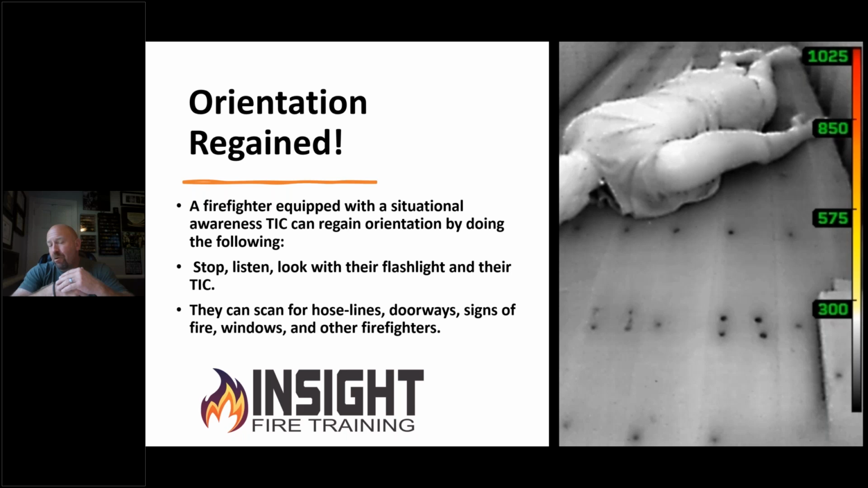Got video of firefighters crawling over the top of a basement fire, and the only clue was the nail heads glowing through the hardwood floor. They felt heat, but they had good visibility and no signs of actual fire where they were at. But the camera picked it up and they backed out. That's improving situational awareness on the fire ground through thermal imaging.